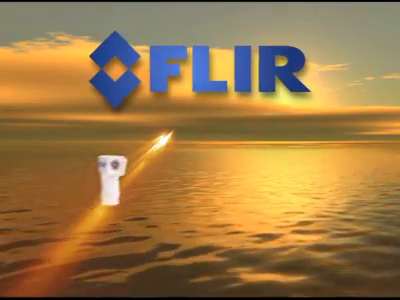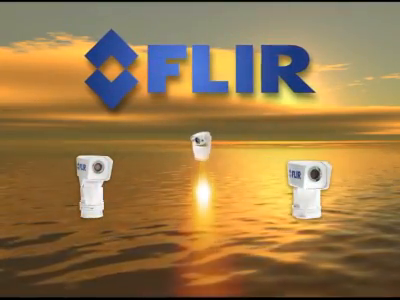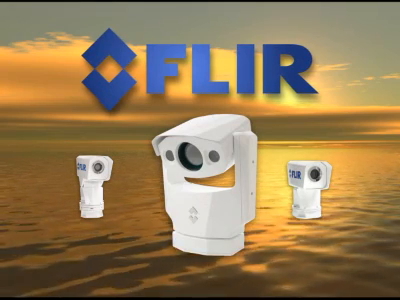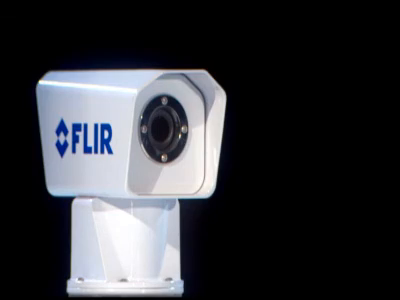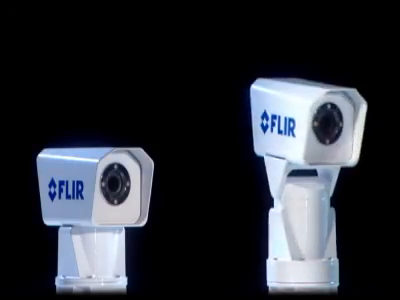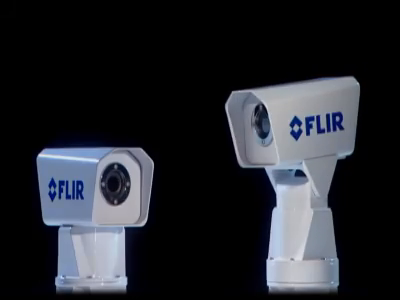FLIR Systems, the world leader for thermal imaging, markets a full range of cameras which are especially developed for maritime applications. The Navigator is an economical thermal imager. Prices start at only €3,950. The user can choose between different versions of the Navigator, fixed mounted or pan tilt.